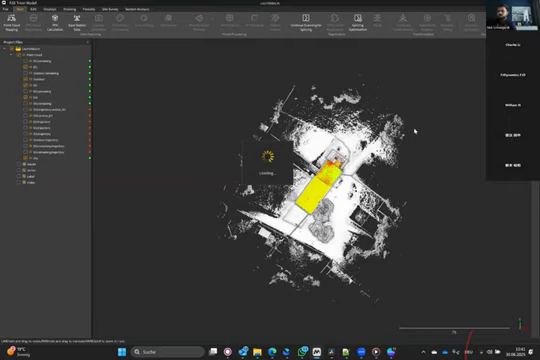Oh, I see the chat over here. Okay, we're waiting. So what this button does is it merges all the single scans to one big point cloud.